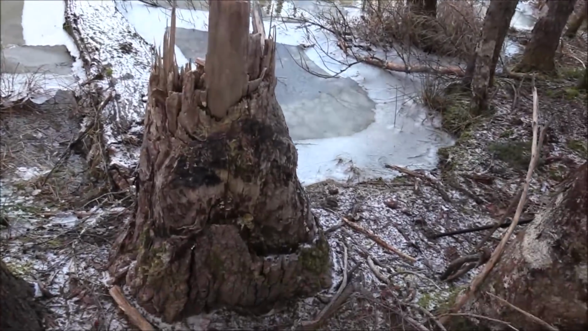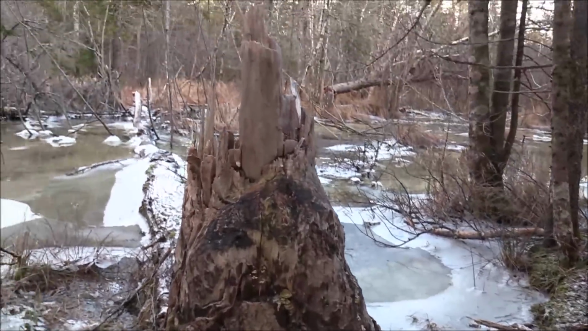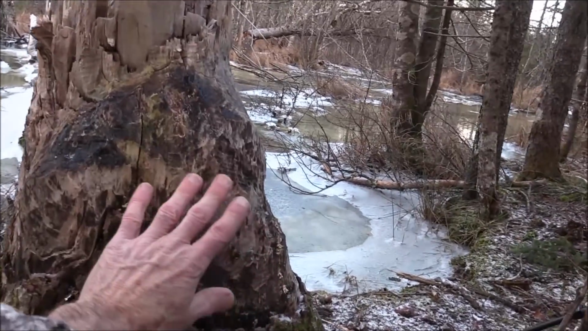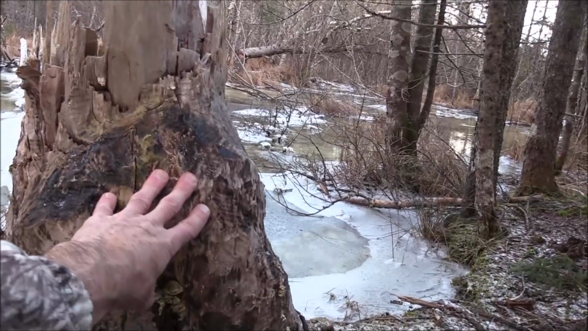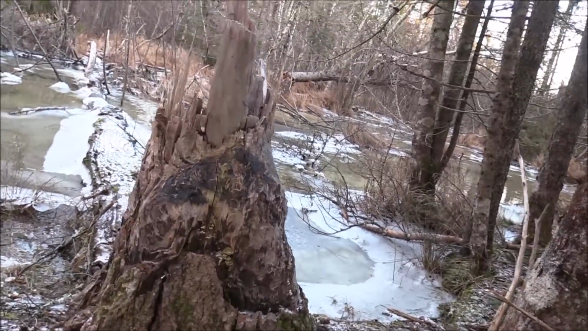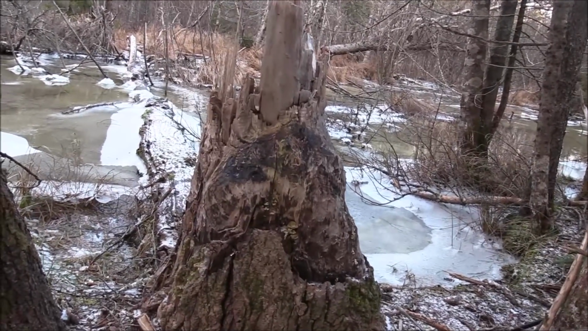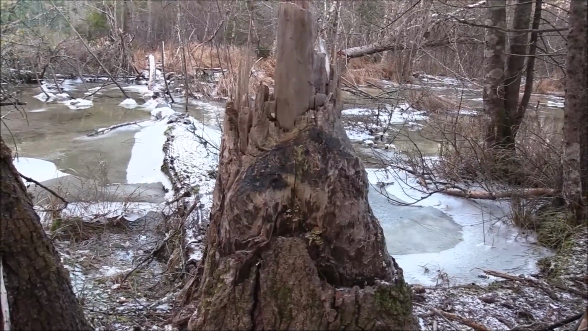So here's a shot of the stump of the tree that's across the marsh there, and as you can see, it's considerable in size, and it's hard to believe sometimes that beavers will cut down trees this size, but like I say, they eat themselves out of house and home, so they're looking for something to eat, and this log happened to fall right across the marsh, which was great.